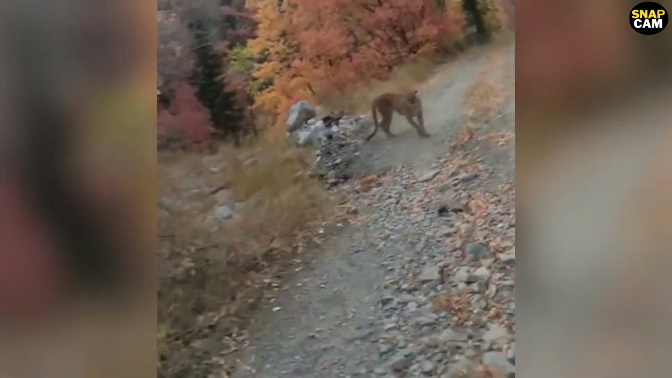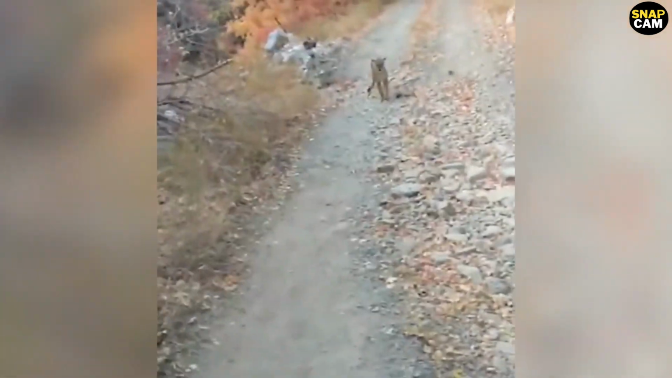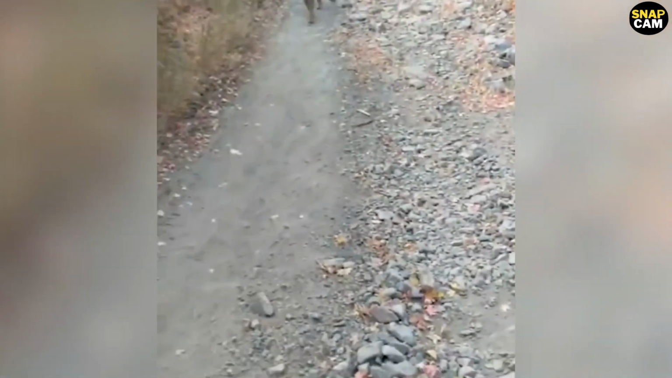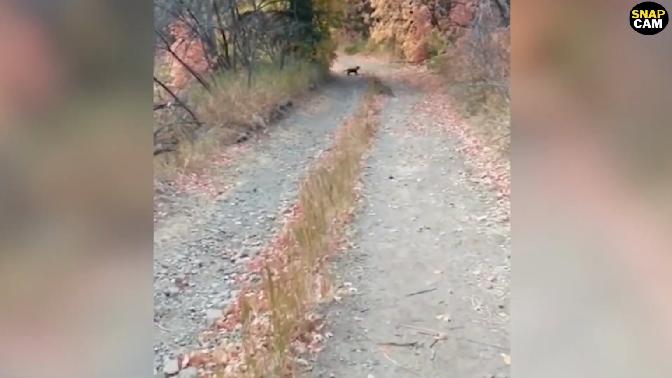When we looked more into the footage, we found out that the hiker's name is Kyle Burgess, and he was stalked by a cougar for 6 minutes straight. The 26-year-old was terrified, and he thought that he would be attacked by the cougar. He said that there were 2 cubs along with the cougar, and Mama was trying to save its babies.